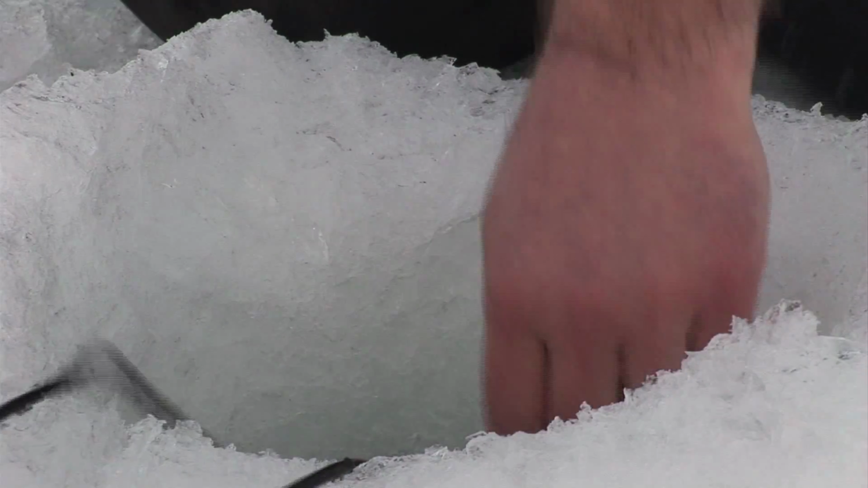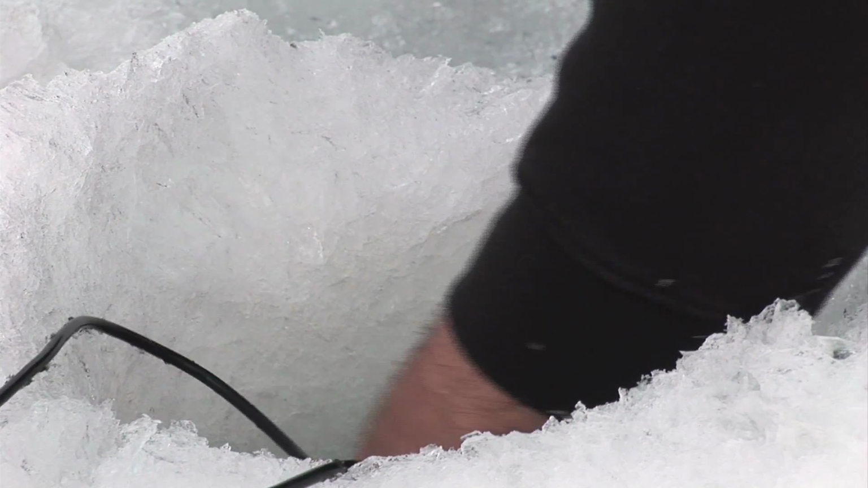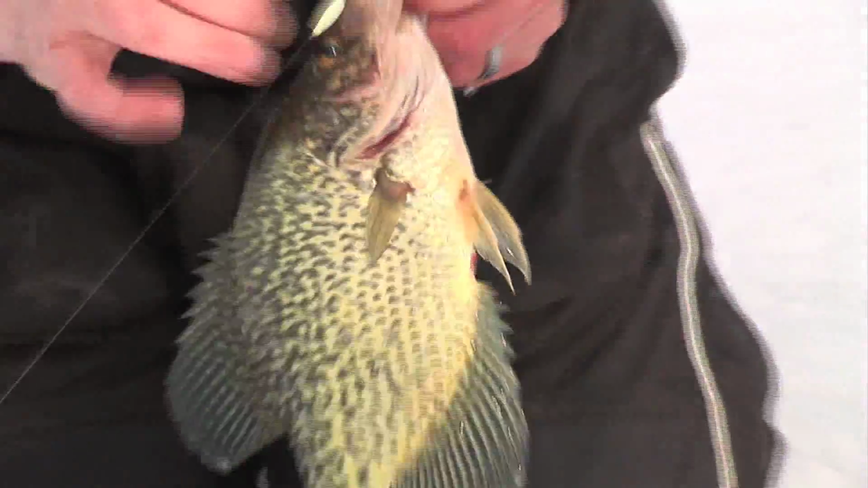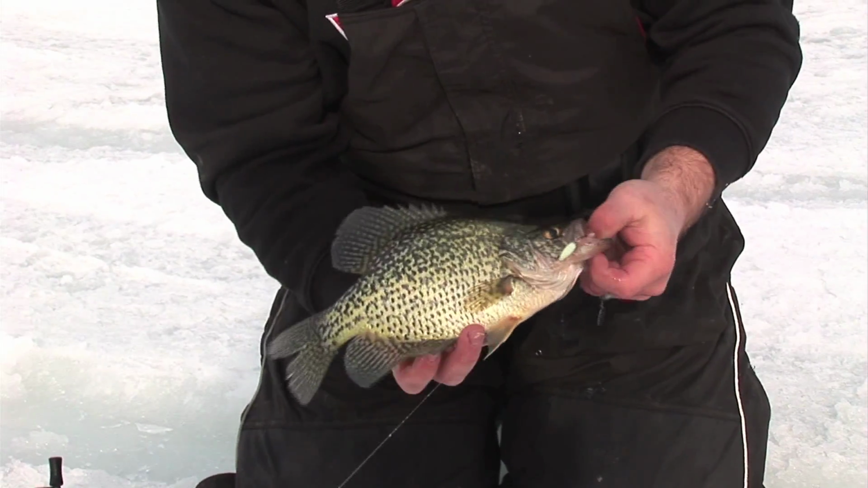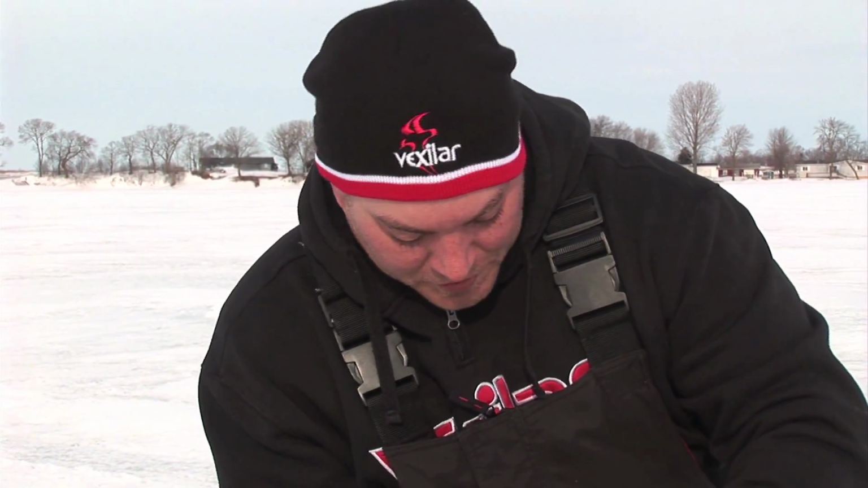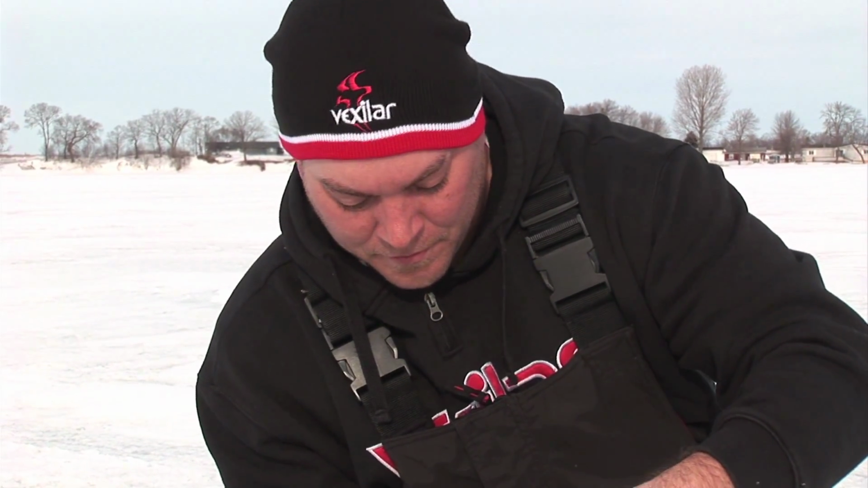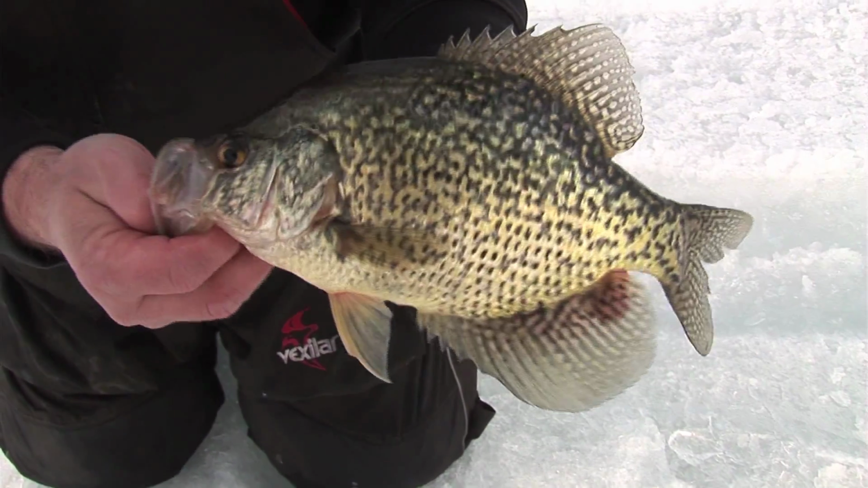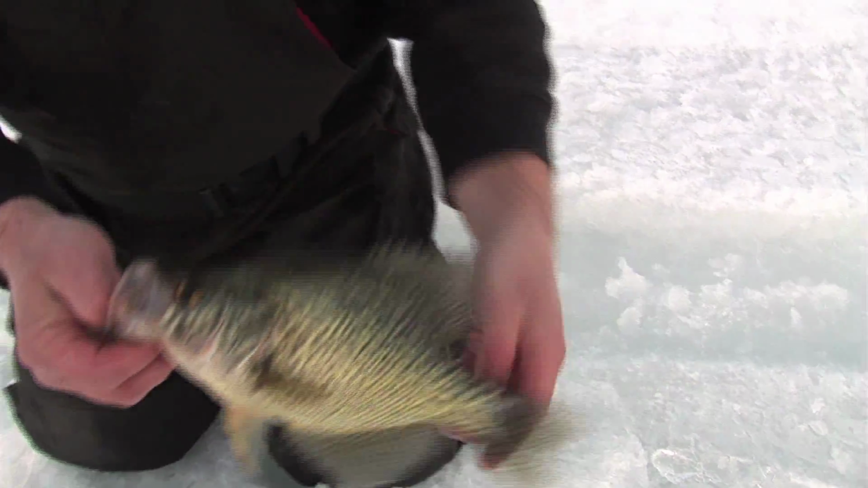Oh, dandy. When you have trouble getting them up the hole, you know they're a good fish. Wow. He absolutely smoked that forage minnow. Finding some good ones.